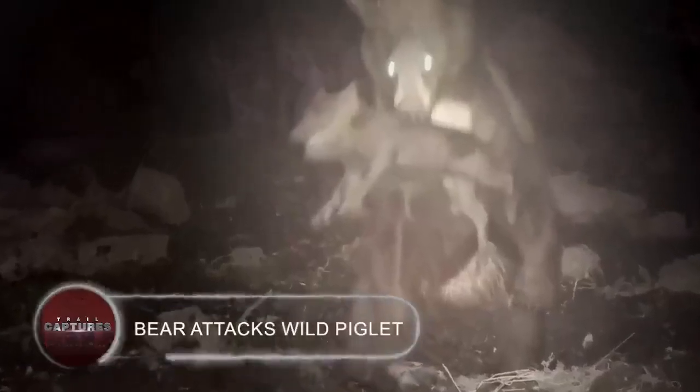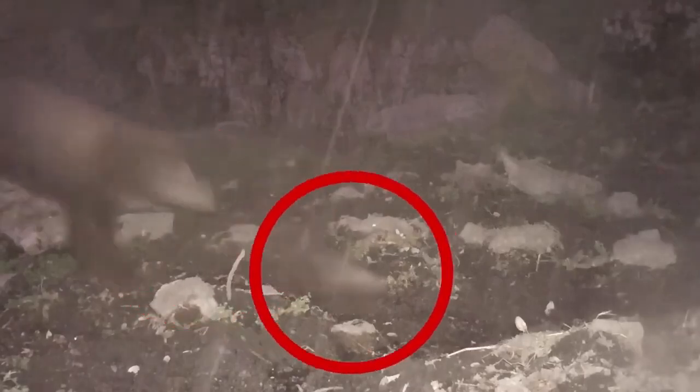Bear attacks wild piglet. The Tejon Ranch Conservancy is the scene of a ferocious hunt captured on camera as a wild piglet is being chased by a grizzly. The bear made a leap, that is, a leap towards success, just as he was about to lose his catch and managed to get the piglet this time. With his enormous jaws clamped shut, the bear disappears from view.